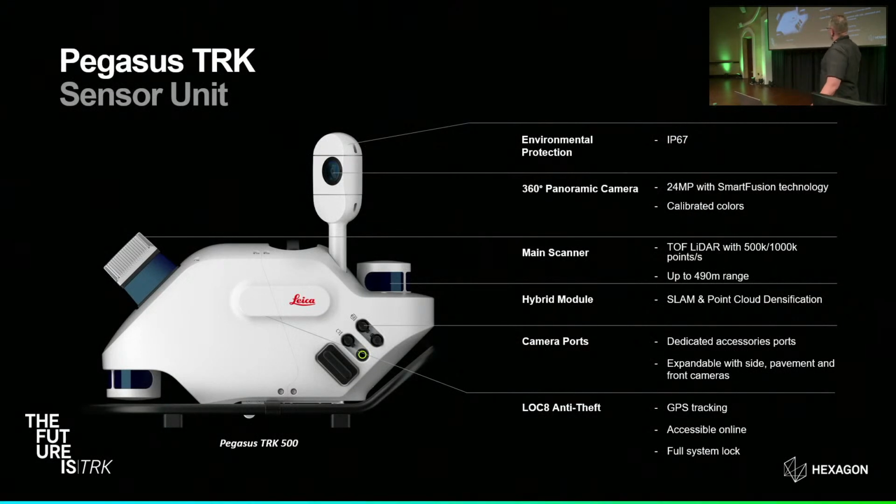So just another look here. This is the Pegasus TRK 500. And one of the things that's interesting to me about the control unit that works with this is the idea of the control unit managing the calibration, but also managing the exposure and managing the white balance on the imagery all in real time based on the data in the images themselves, based on the histograms of the imagery itself. So having to manage image quality in the field is now a thing of the past.